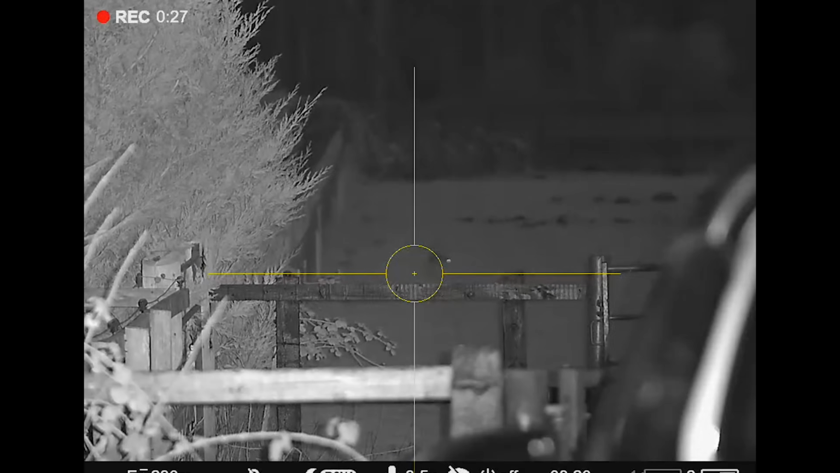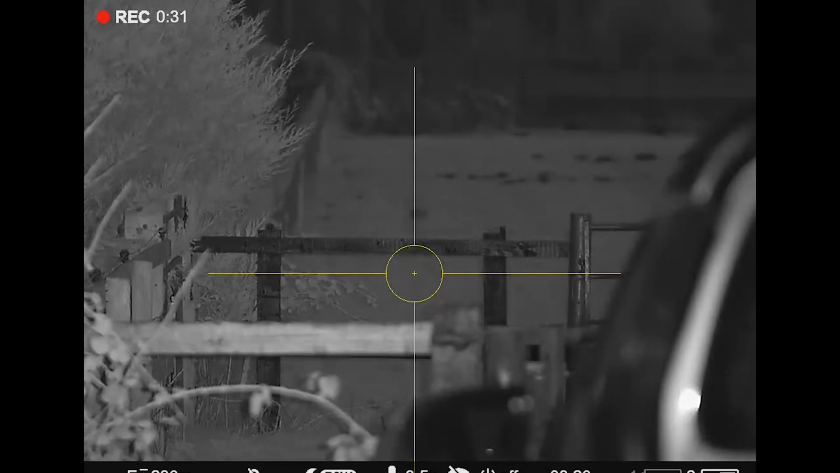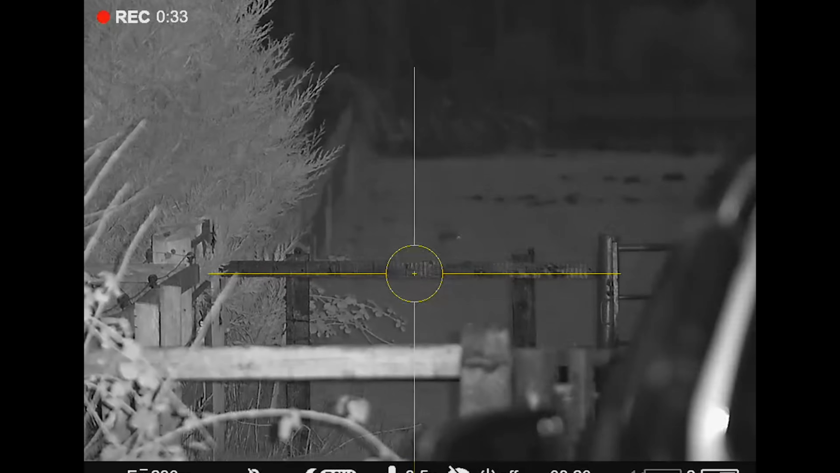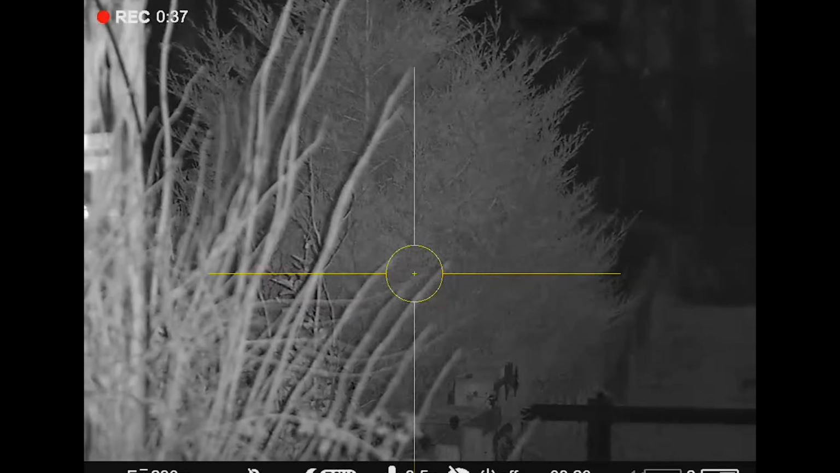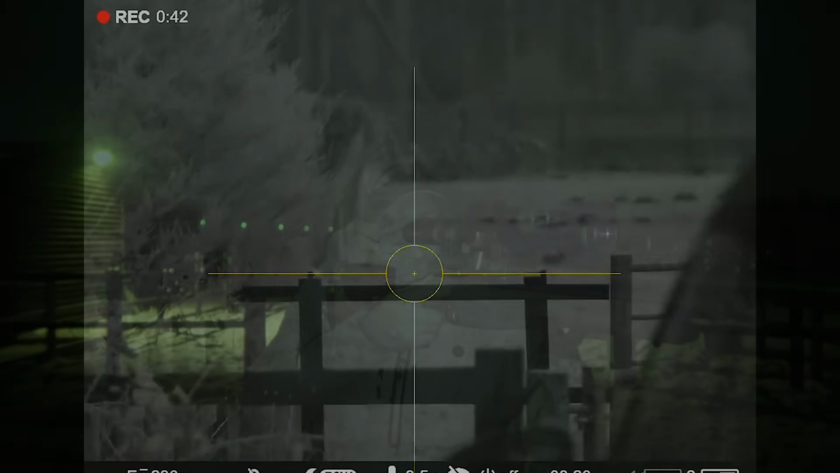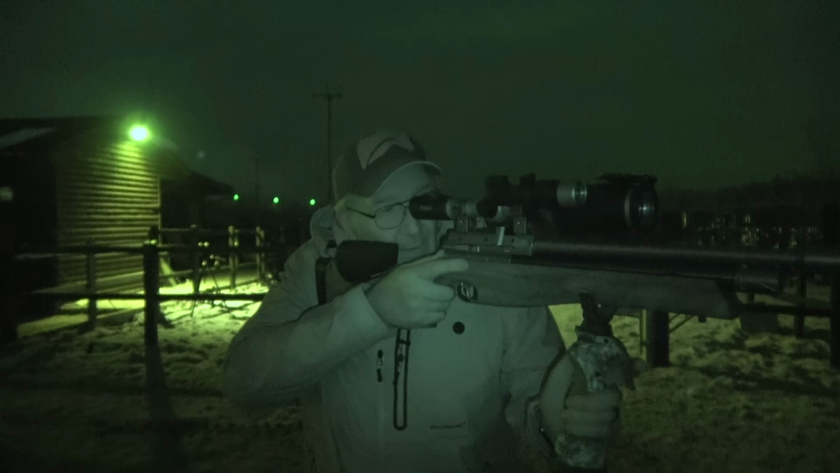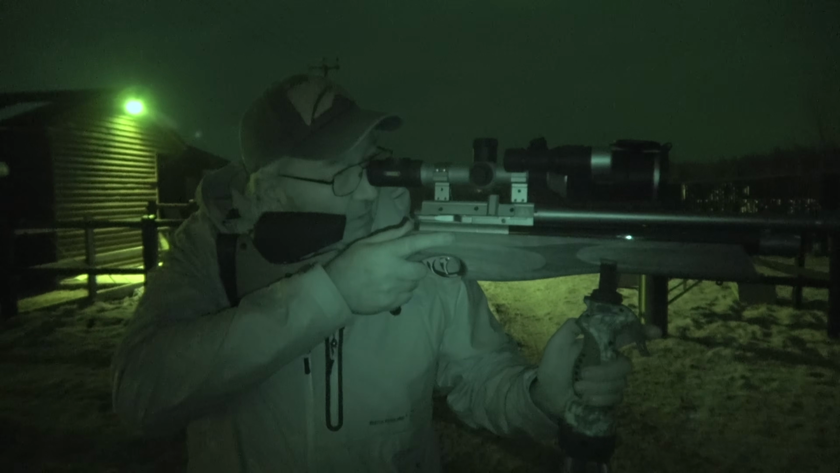Out there feeding already. Now it's completely oblivious. Now I can tune that illuminator up and down. Look, you see? I don't need it all. I might need it a bit more later on. At the moment, I don't need any of it. So I reach for my little green spot and turn it off. Swing it around, see what's emerging. Doesn't look like much at the moment.